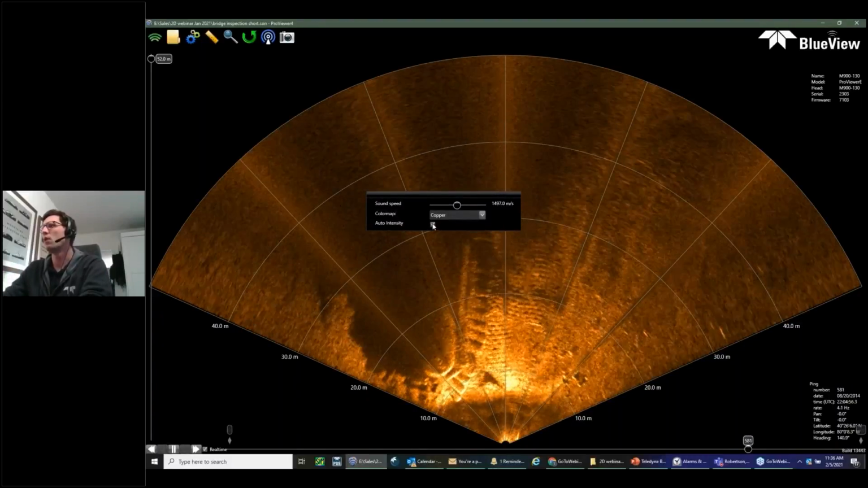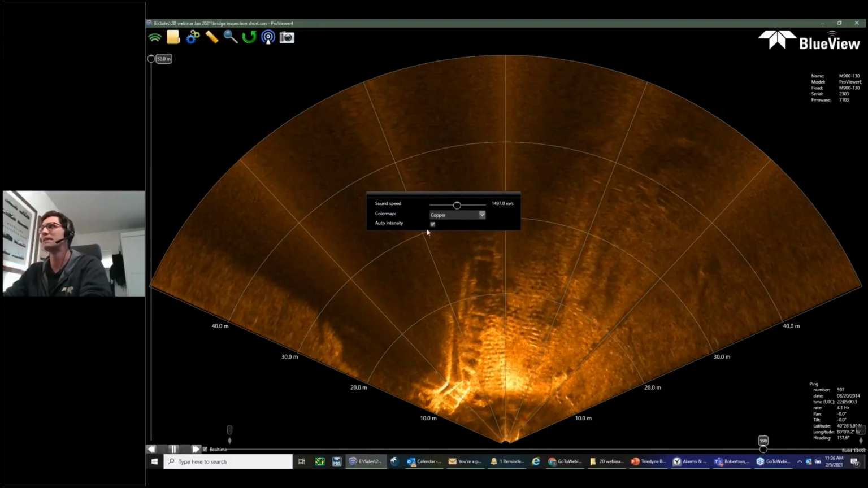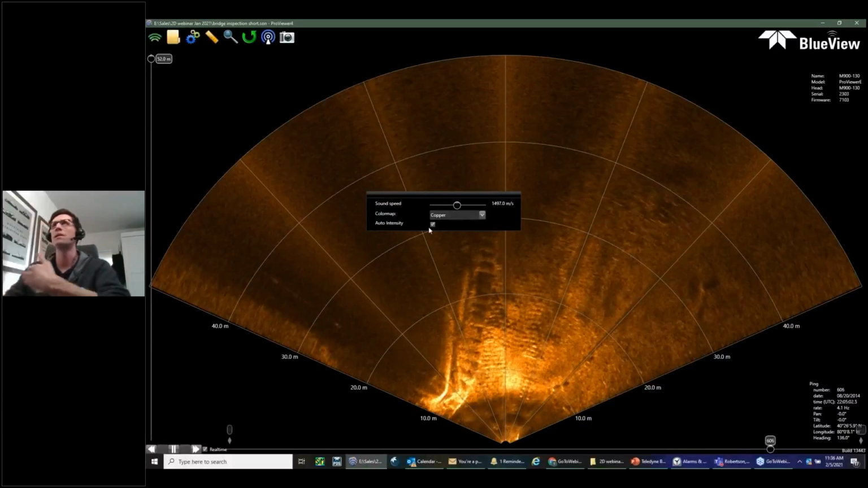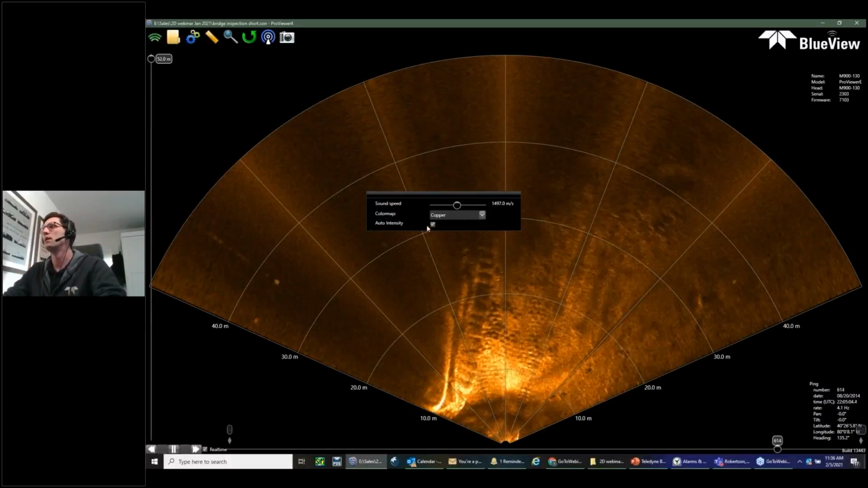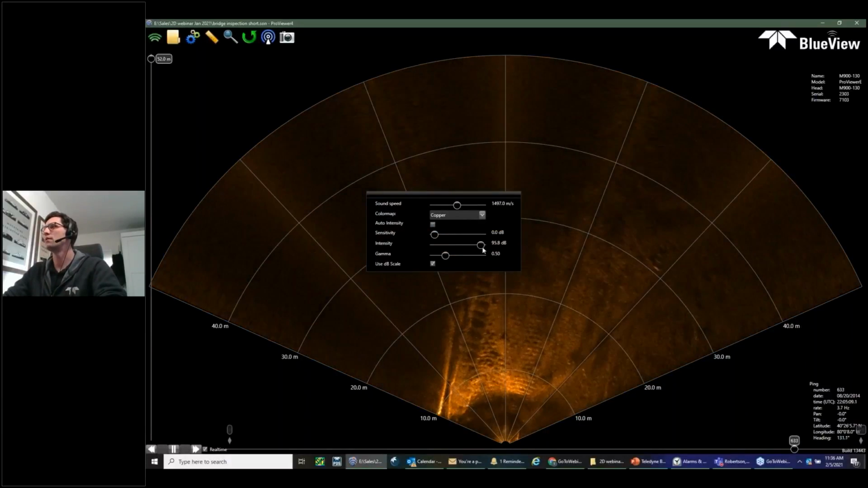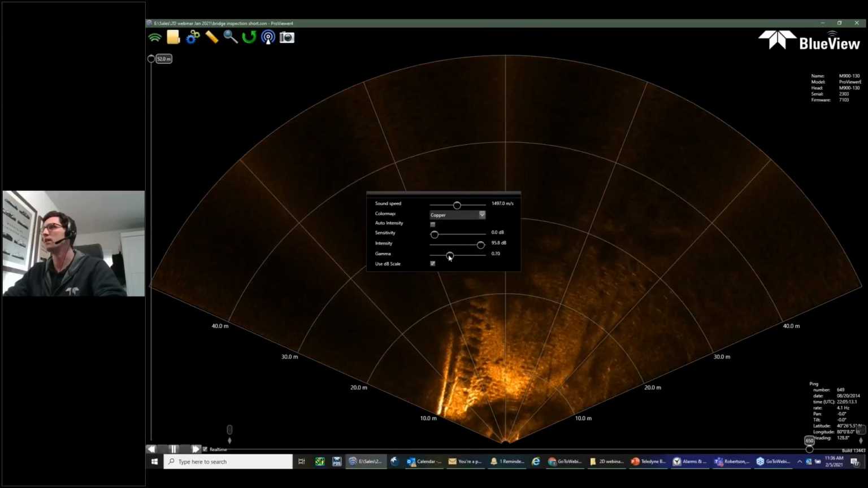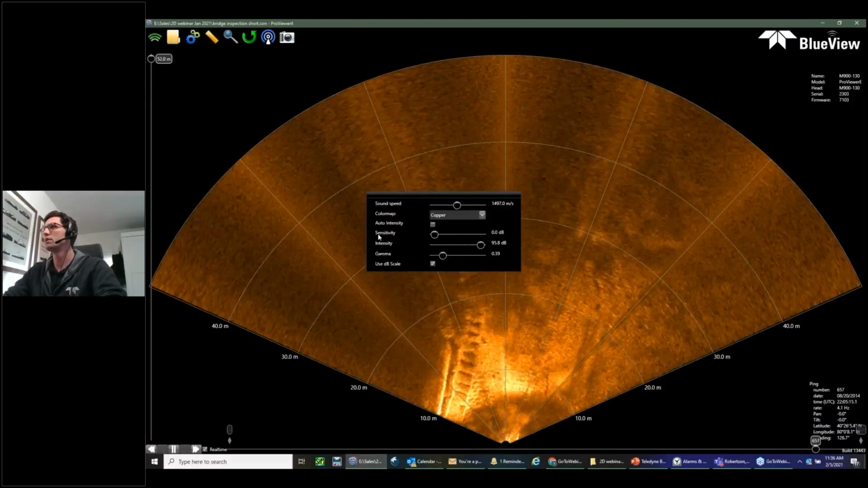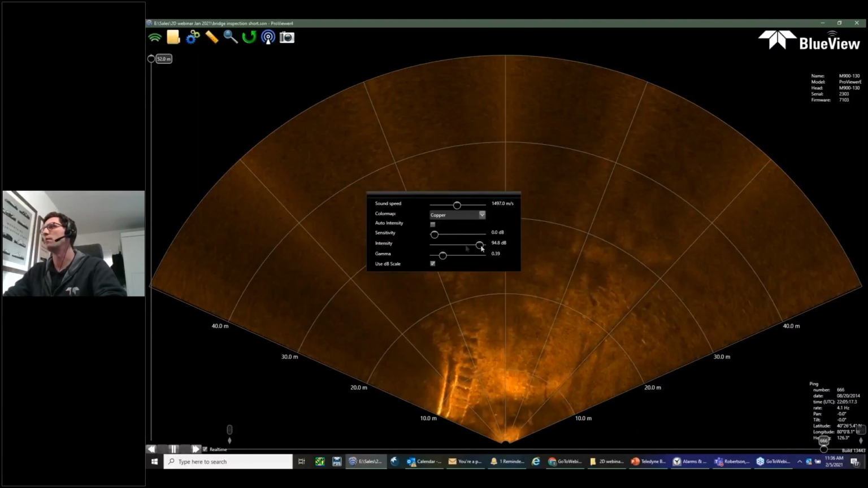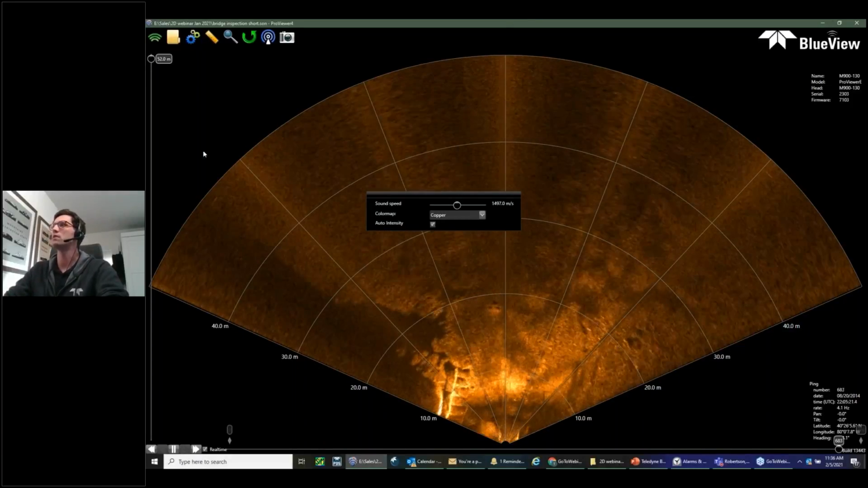So if you aren't getting a clear image, if your image is blown out or it's too dim and your auto intensity is checked, it means the software is confused by something. So that's why we allow you to disable it and basically adjust various different properties of the image manually. There are descriptions of all these properties in the manual, but I'd say for a good 75% of applications, auto intensity will do a great job.